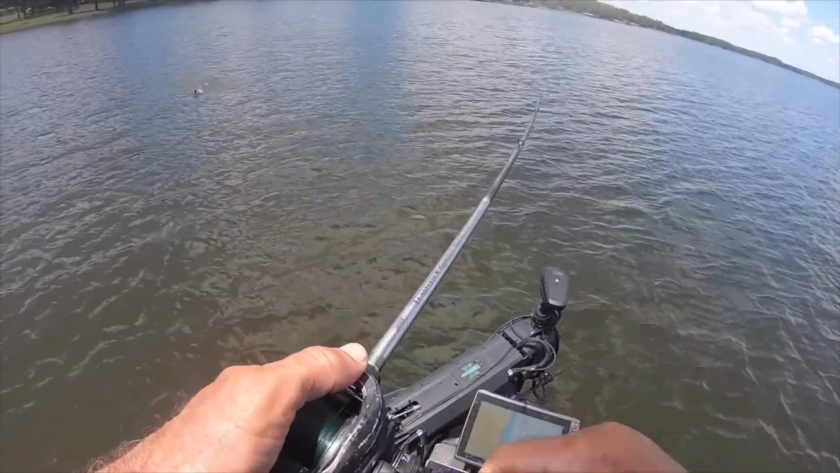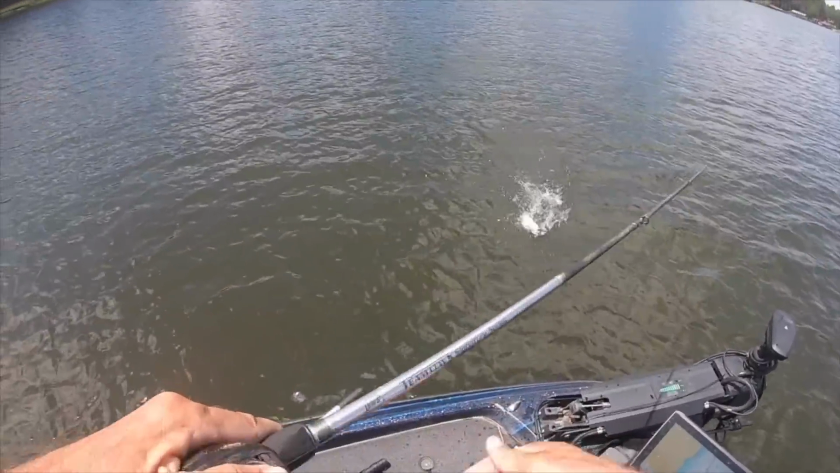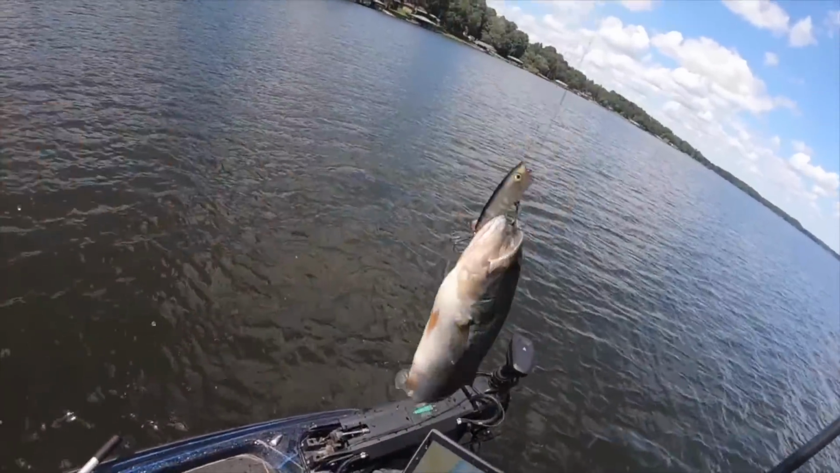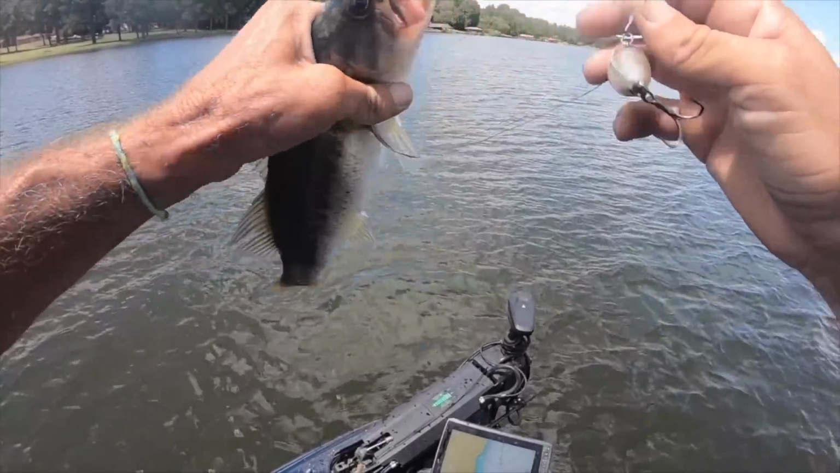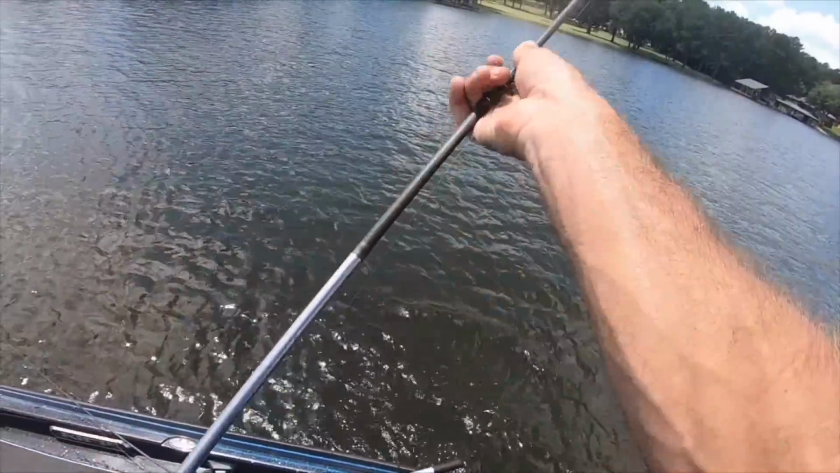One thing I will say, I try to stay off my trolling motor as much as possible. I know trolling motors will actually make them school. But I'd rather have them do it without.